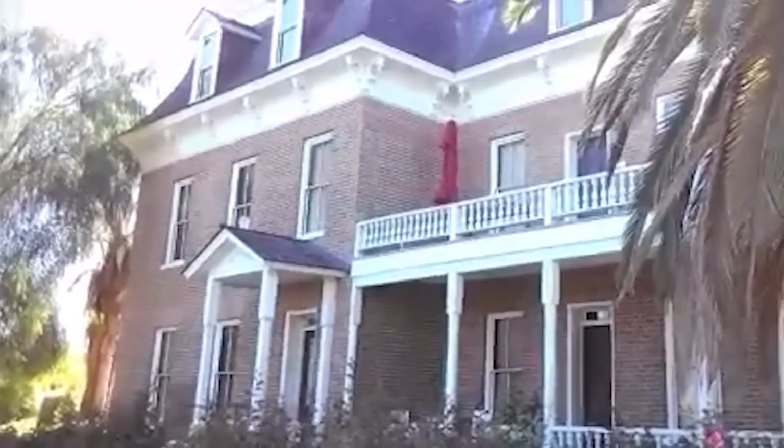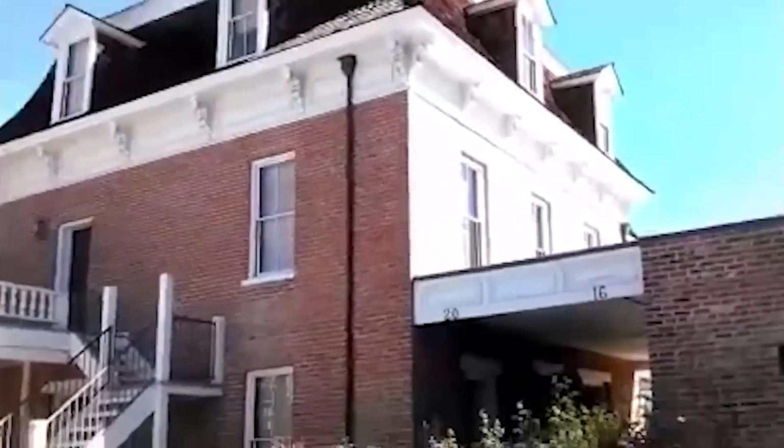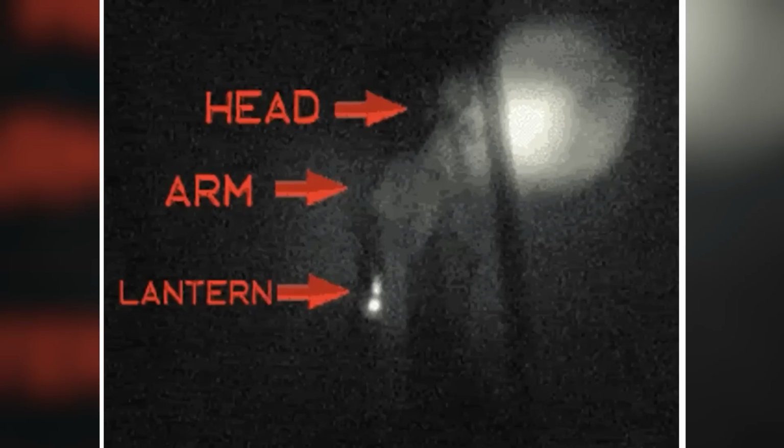The Barton Mansion is an abandoned building located in California. It's been abandoned for years and is famous for the ghosts that reside in it. However, that was not enough to scare these people, and they decided to go in and confirm it themselves. Well, they got what they were looking for: a ghost with a lantern. Even though we couldn't make much of it, it was still enough to ensure that those guys will never return to the place.